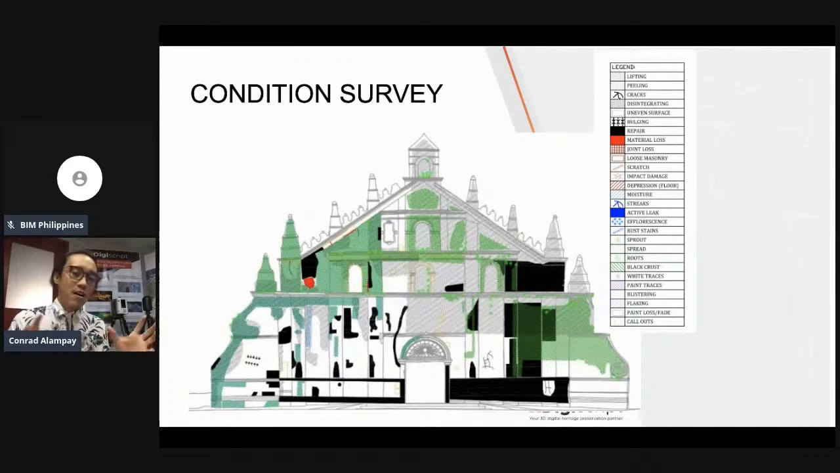So, from there, yung condition survey na yon, nag-determine yun kung ano yung majority damage na meron sa isang structure, especially heritage structure. So from there, makakatulong yung study na yun, yung condition survey na yun, to help yung structural engineer naman natin kung anong dapat gawin, retrofitting ba, kailangan ba natin, kung ano pa, mga engineering aspects, no?